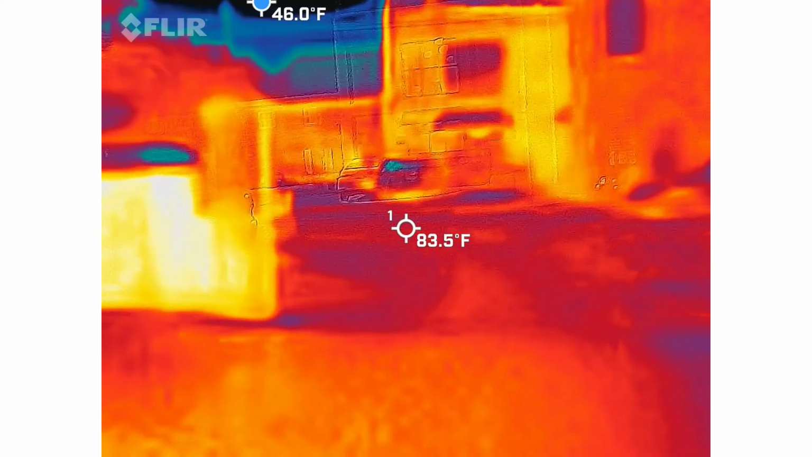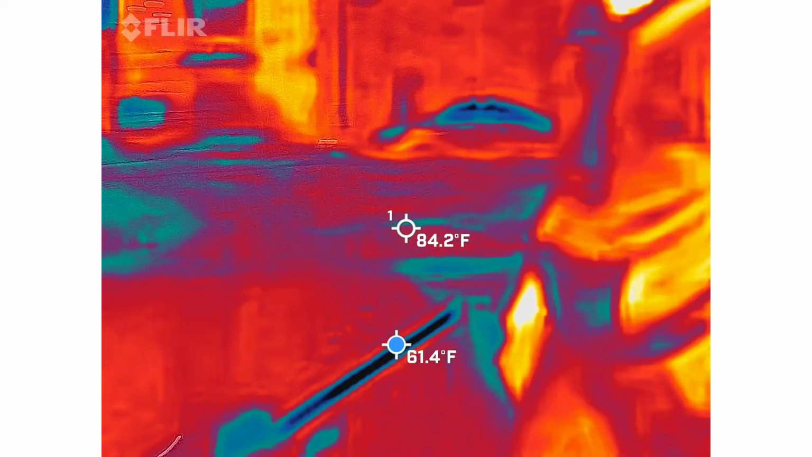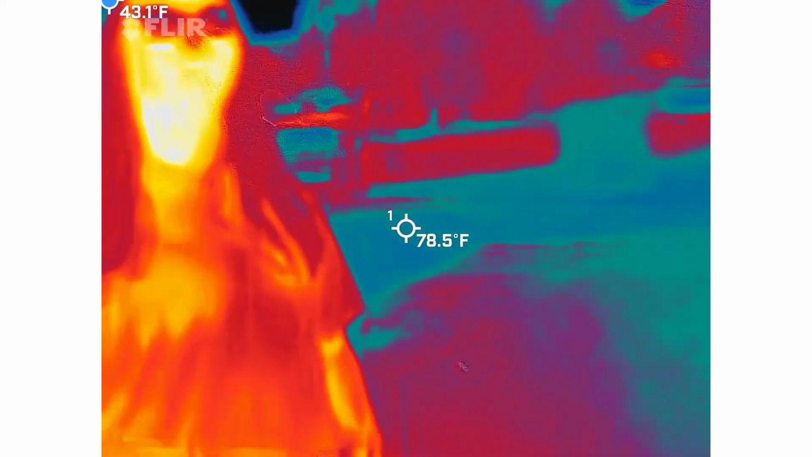I'll give the girls another minute and I'll give you guys the answers. I'm not going to leave you hanging. How does it detect this? What's that? How does it detect it? There are little sensors in the back of it to be able to find those.